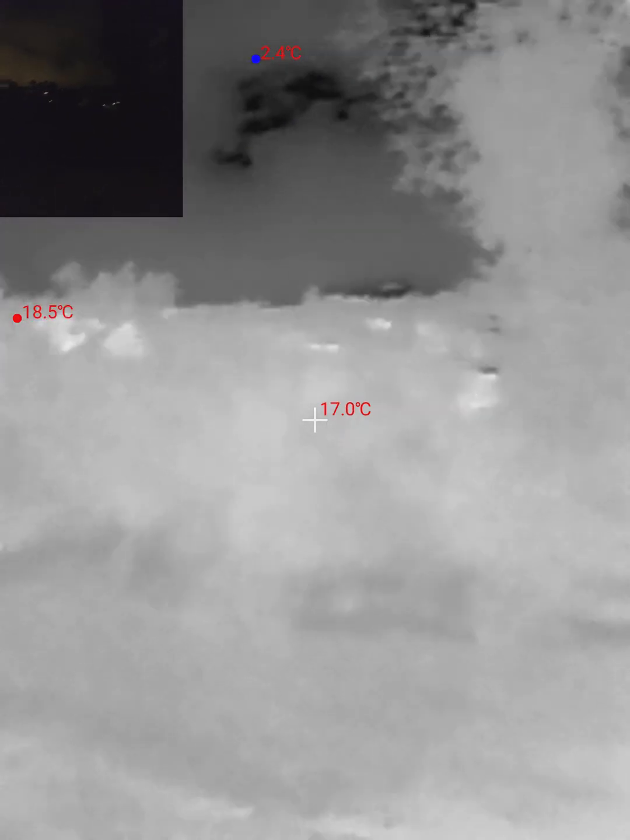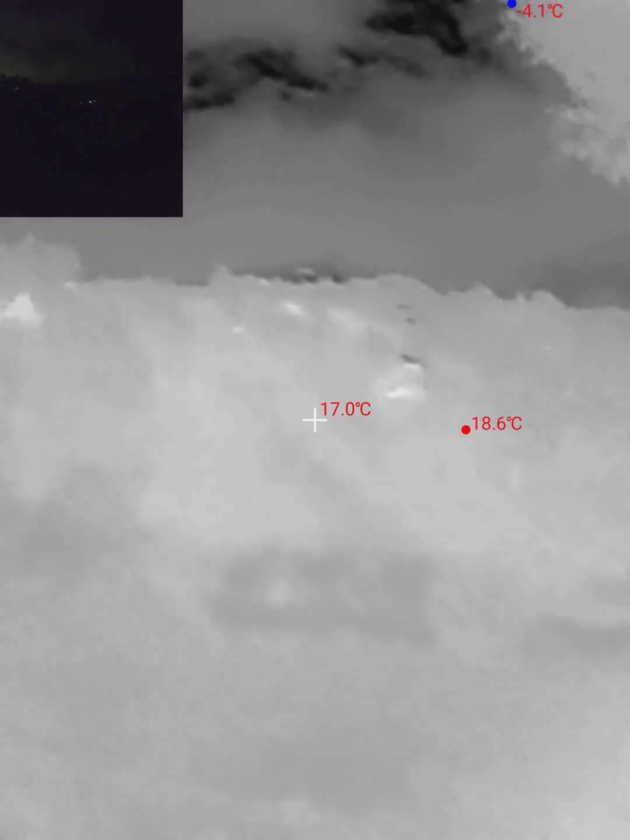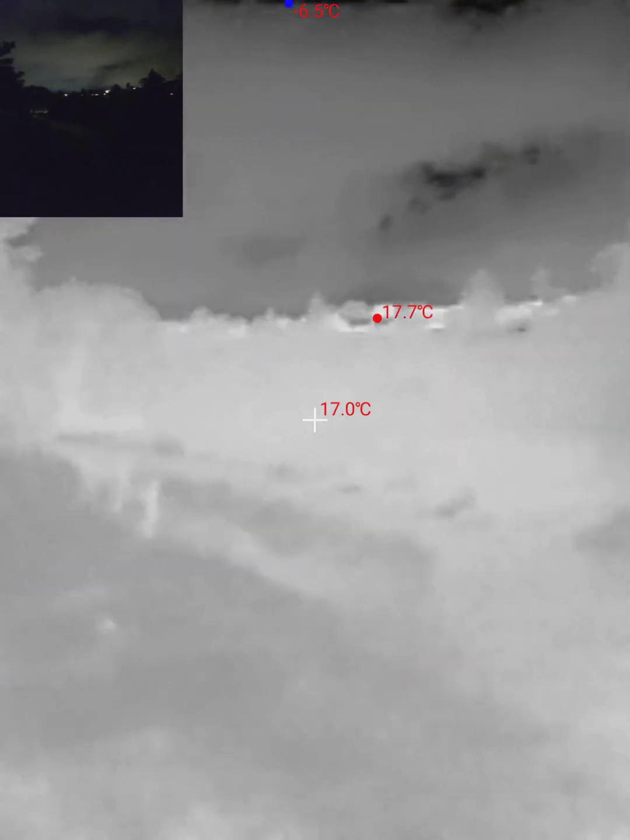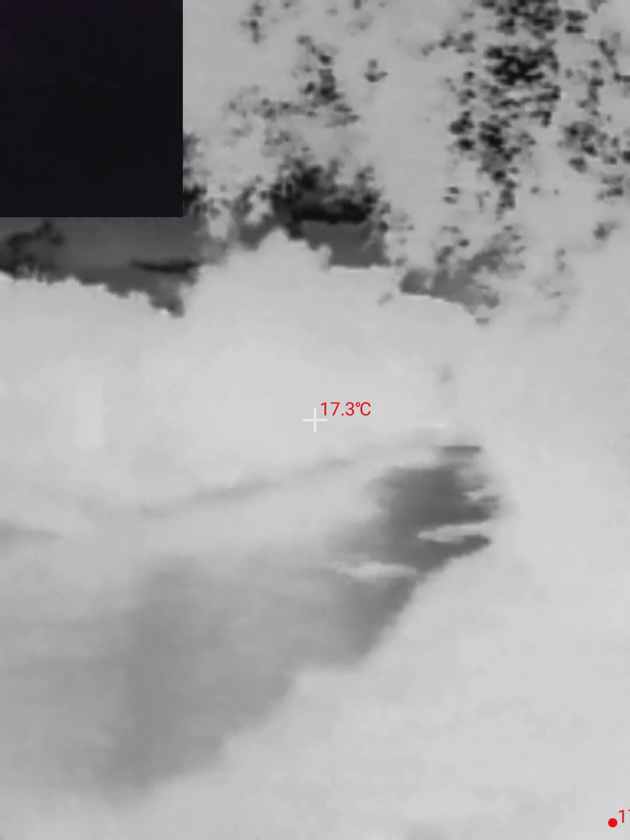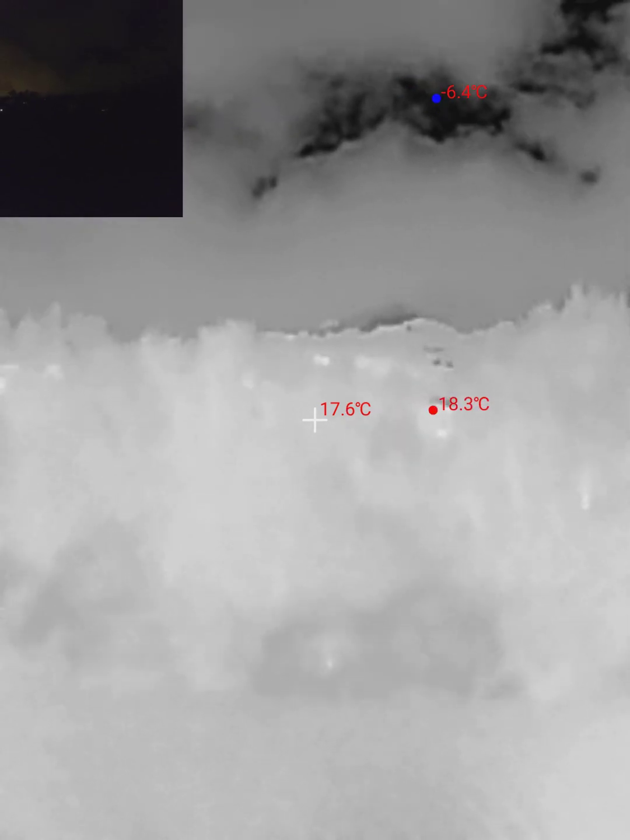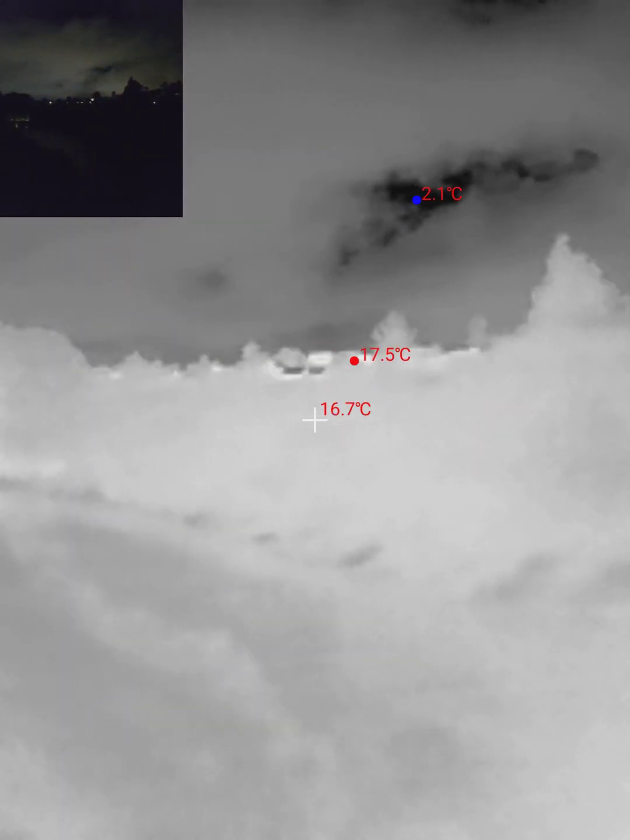I talked about how the houses were visible before. Here they're really visible. I haven't had this much luck with houses in the past, so it's really interesting to see them so visible now. See, not so much this way. There are more trees in the way there. But yeah, over here, they're really quite easy to see. Interesting.